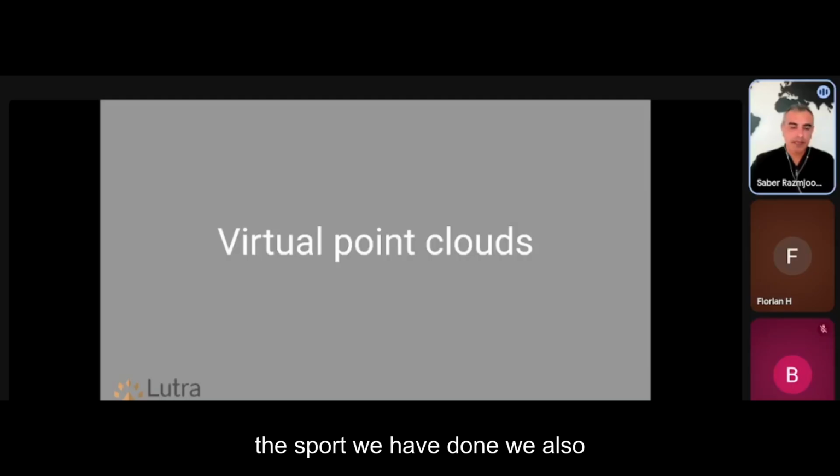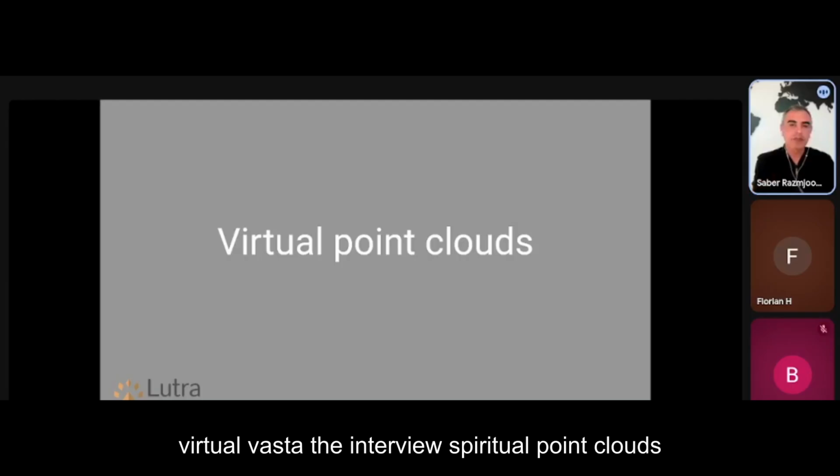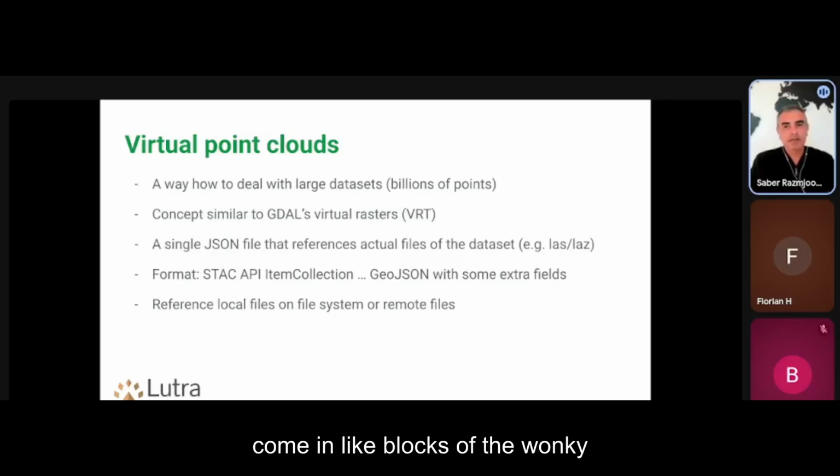Through this work we have done, we also introduced a new format inspired by virtual raster. We introduced virtual point clouds. Usually point cloud surveys come in blocks of, I don't know, 1 kilometer by 1 kilometer. And when you want to work with them, you have got hundreds of tiles for an area, and it's very difficult to manage them one by one.